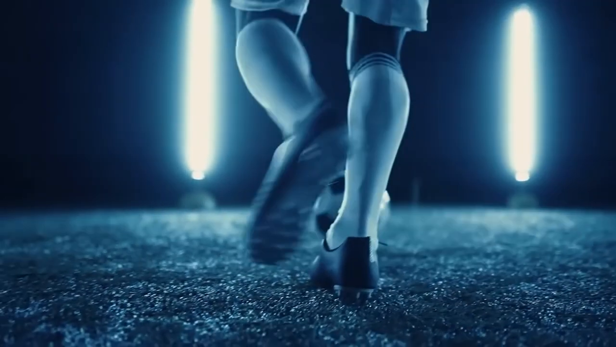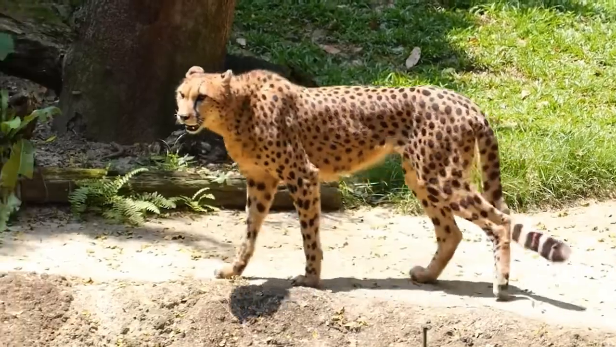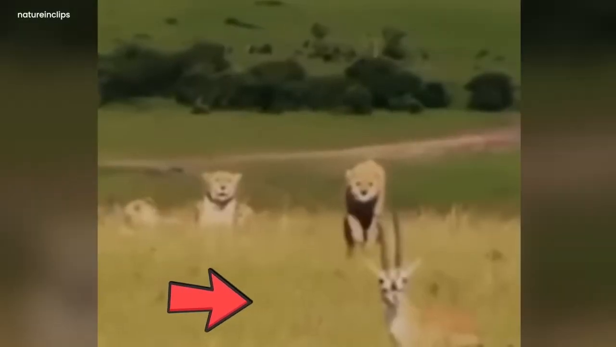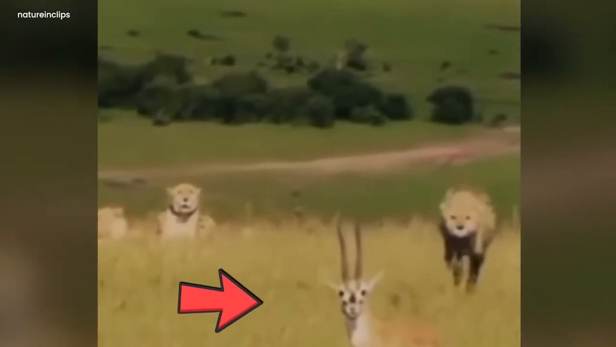Their claws work rather like studs on football boots for extra grip when sprinting, while their long tail acts as a rudder that helps them make sharp turns while chasing the prey. In this video, the camera recorded the appearance of the cheetah that was so fast it was looking for its prey that was a deer.